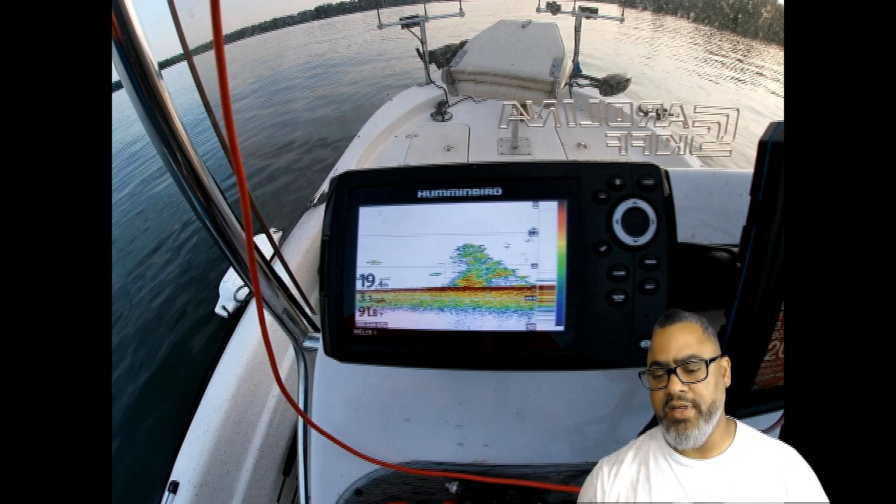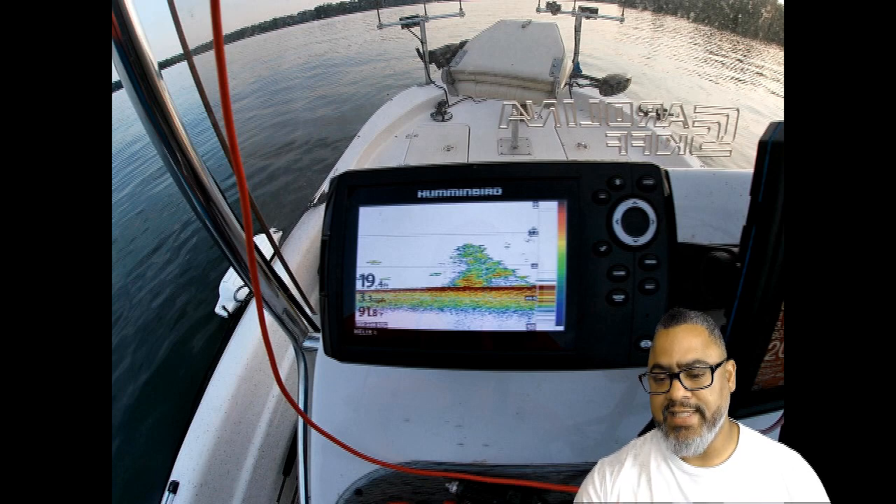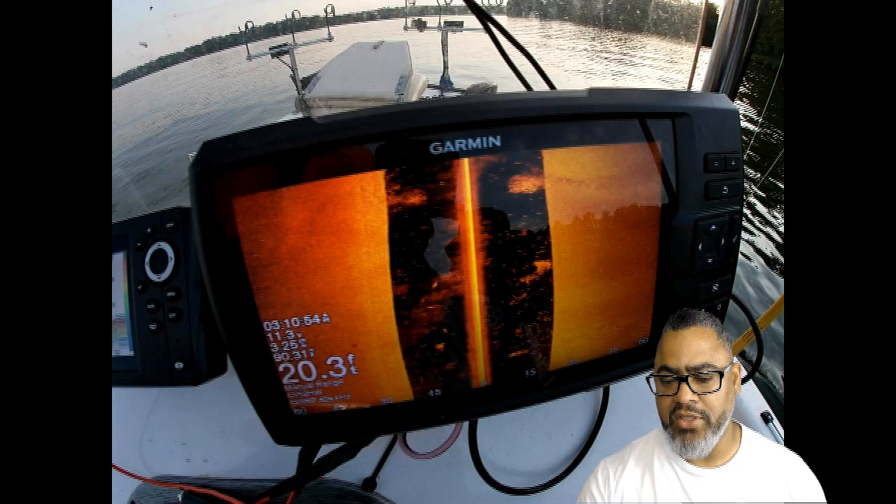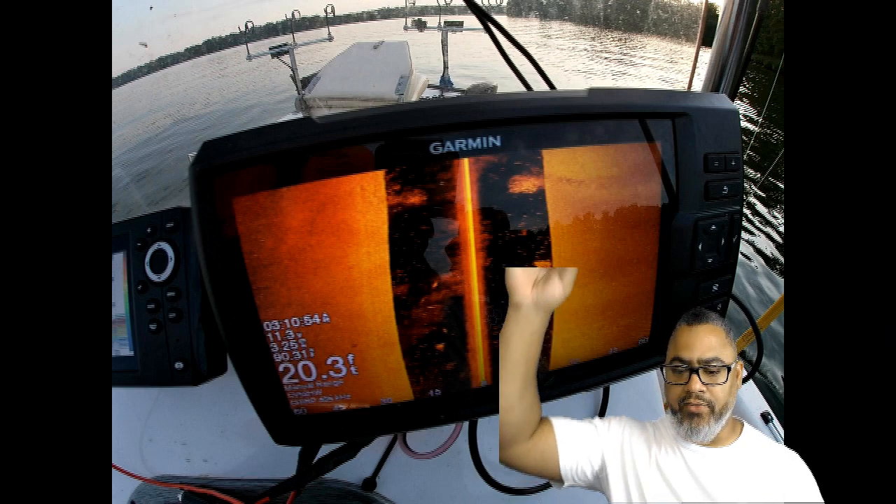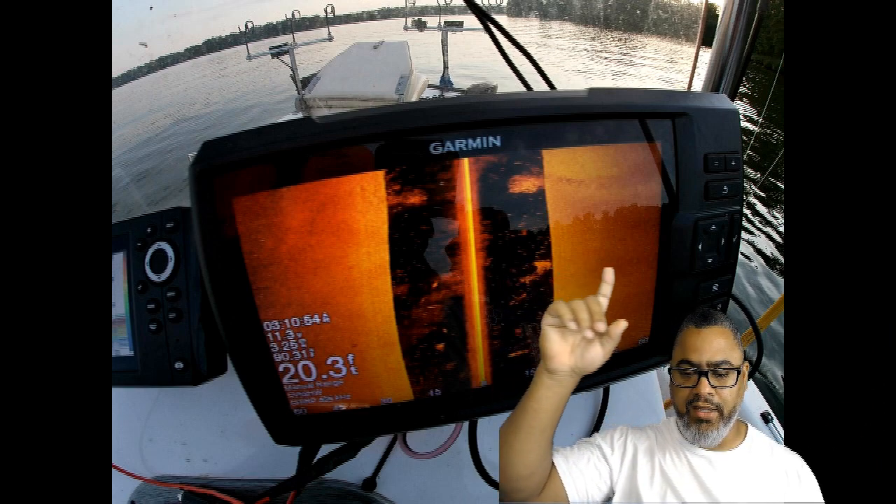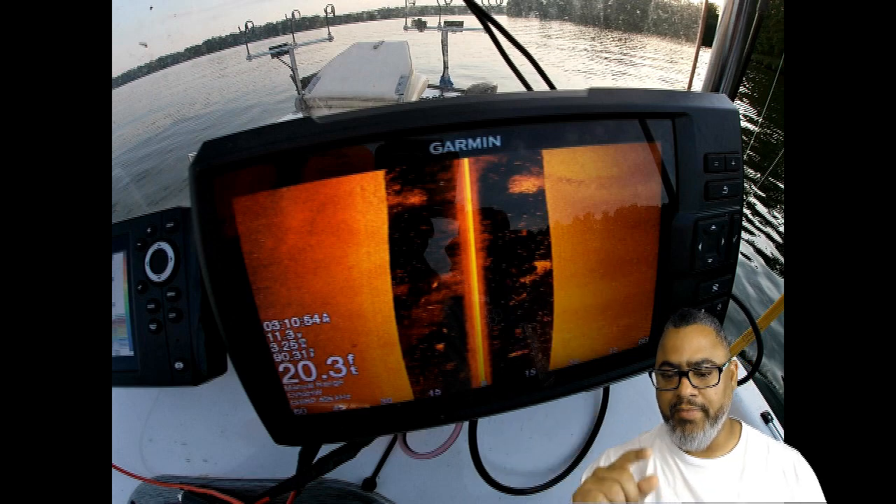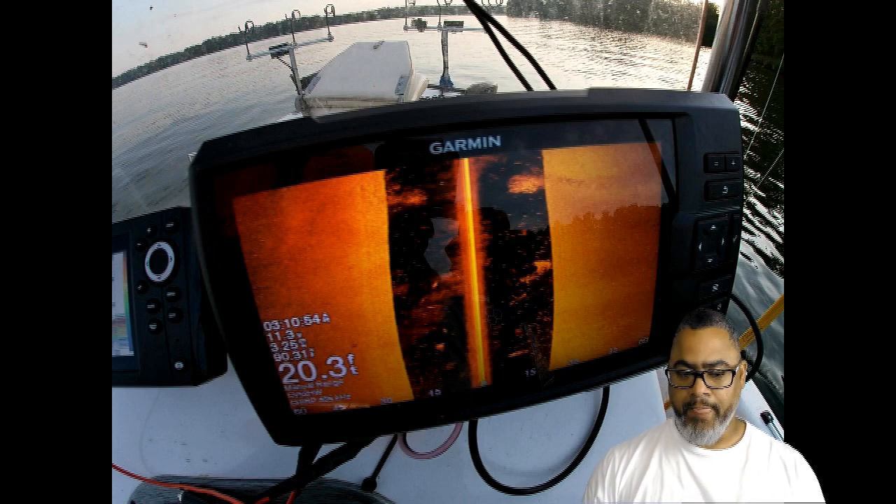Okay, when I went over this structure right here with my 2D sonar, you can see that structure on this 2D sonar. But when you look at it on the side imaging, if you look up, right above my hand here, right up there at the very top, you can see that same structure illustrated right here on this side view.